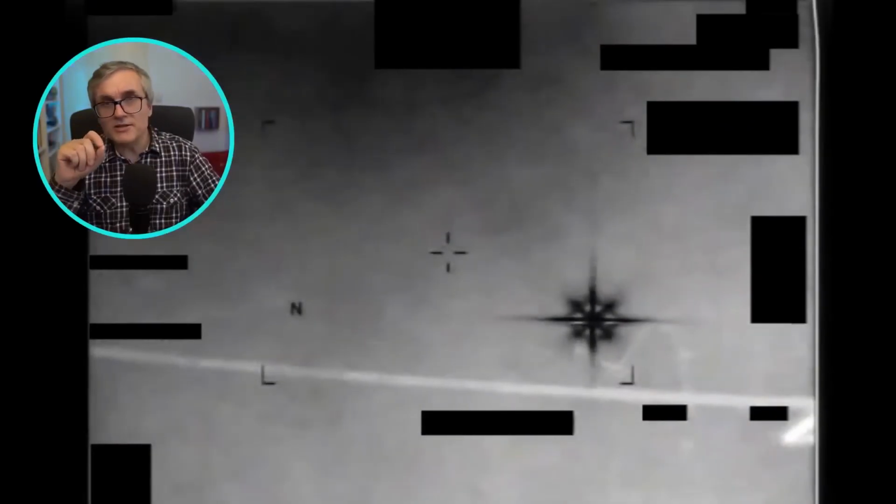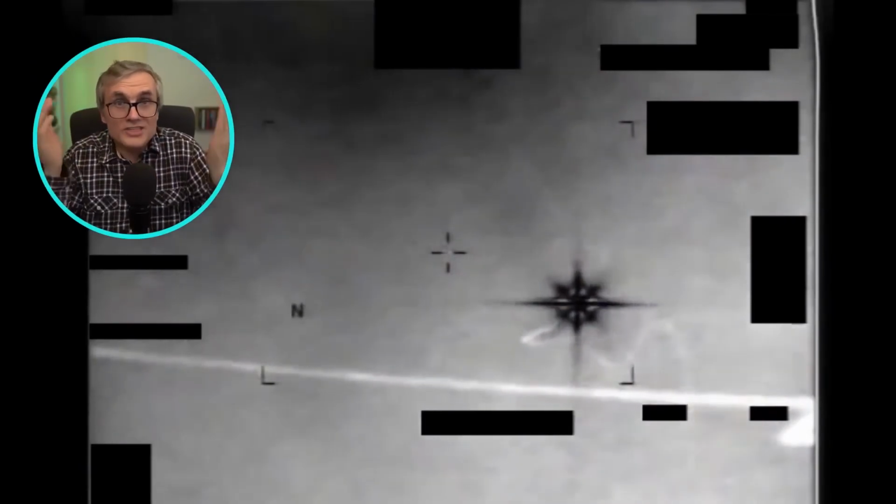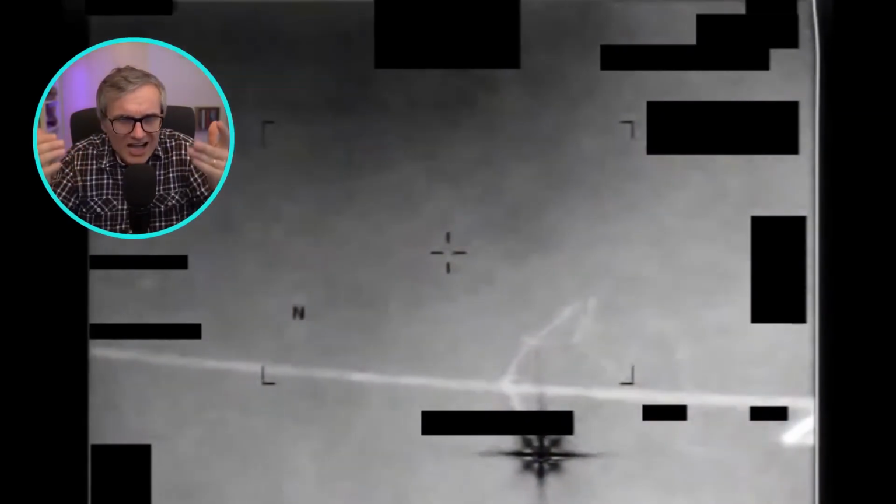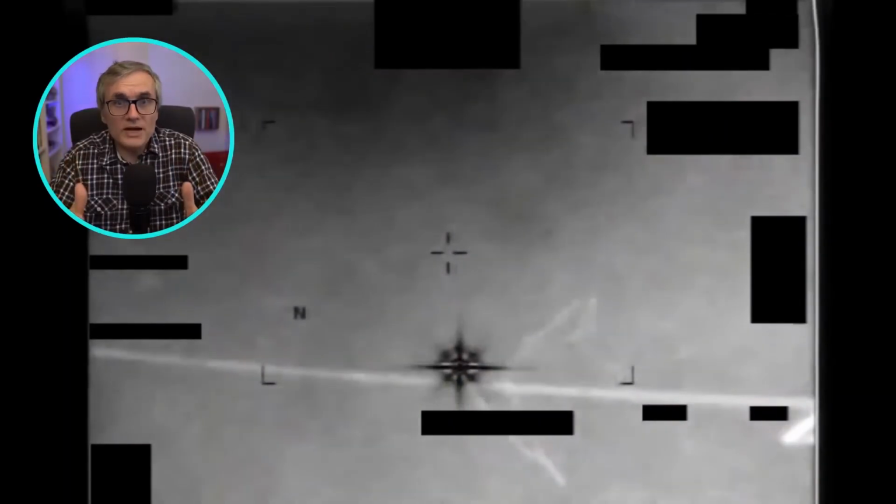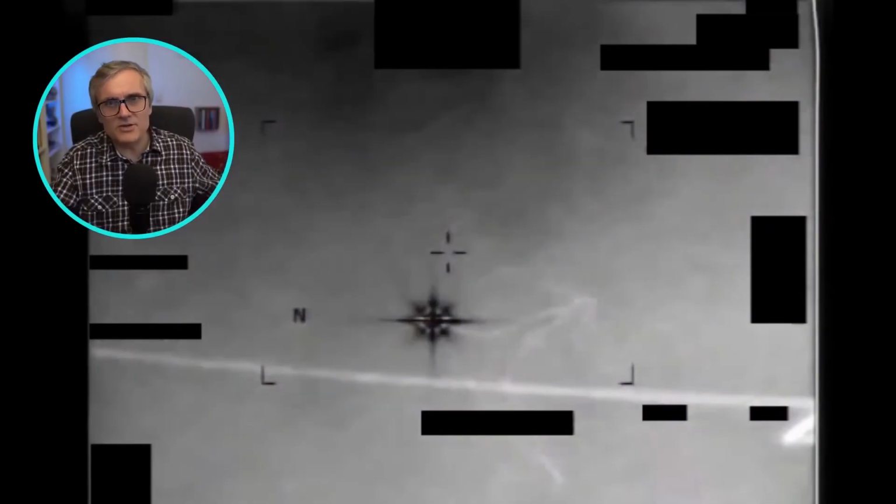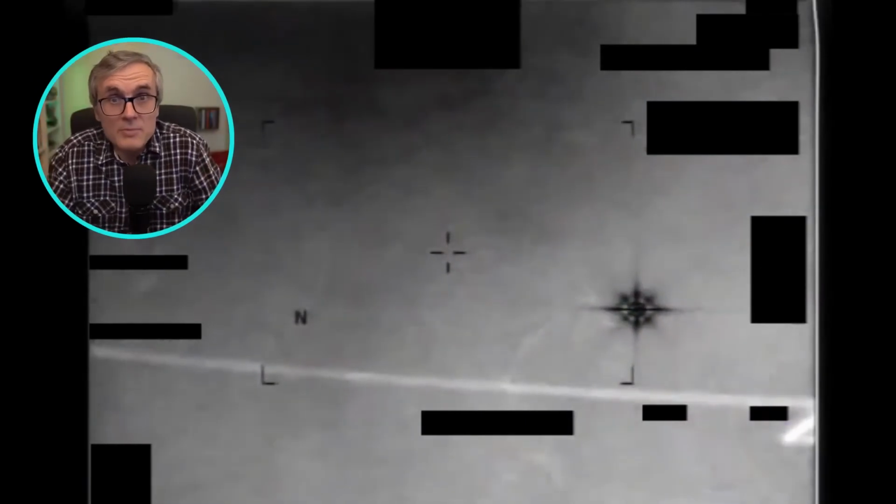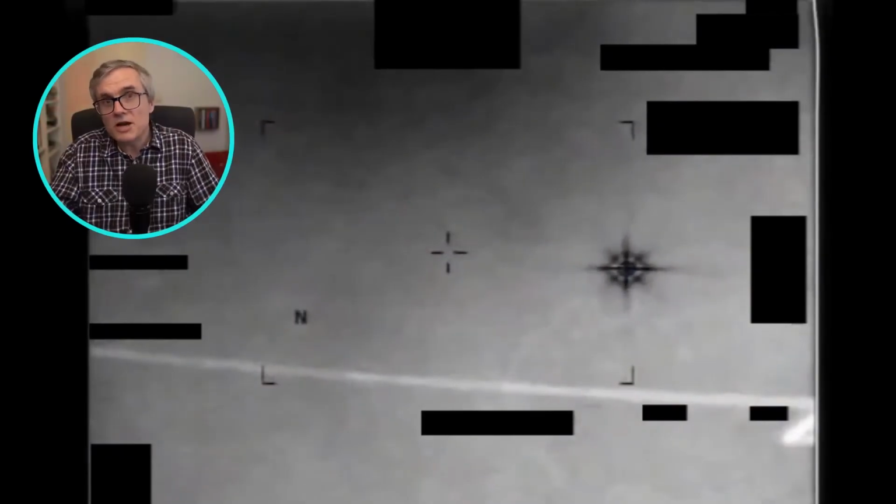This one is nicknamed the Candler UFO. Although it was added to the Pentagon's new UFO list, it has been known for a long time, having been filmed in 2013 with an infrared camera. It is described as an 8-pointed star followed by a visible trail, which then disappears from the camera's field of view. Some consider it extraordinary because it doesn't look like a regular airplane. It seems to have no wings, has a strange shape similar to a chandelier, and then it disappears.